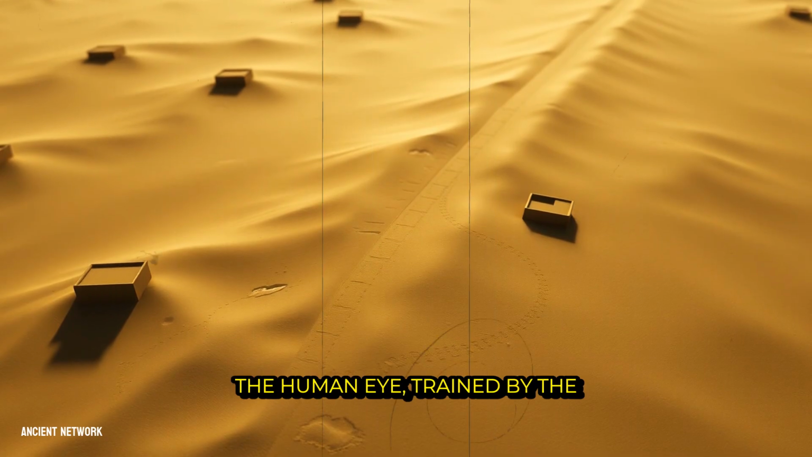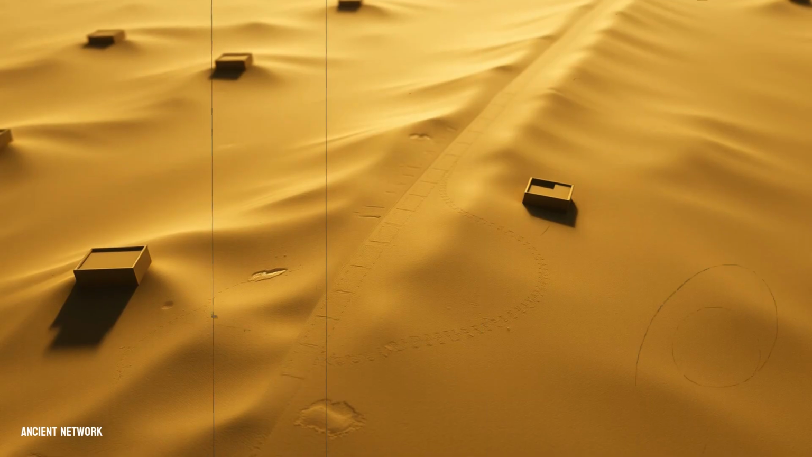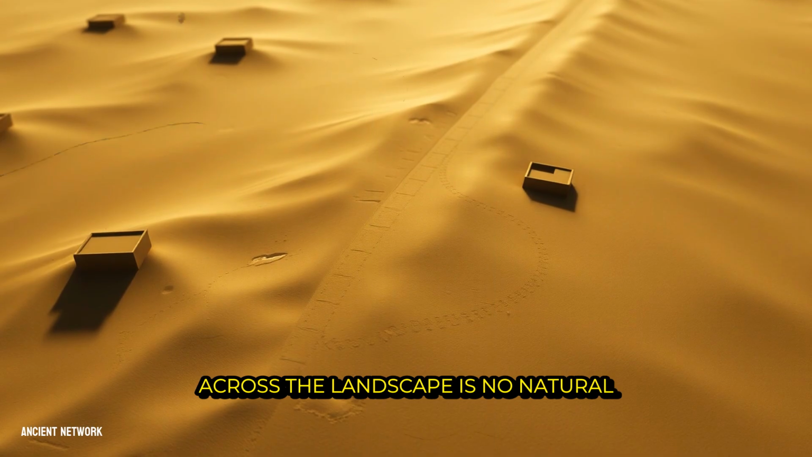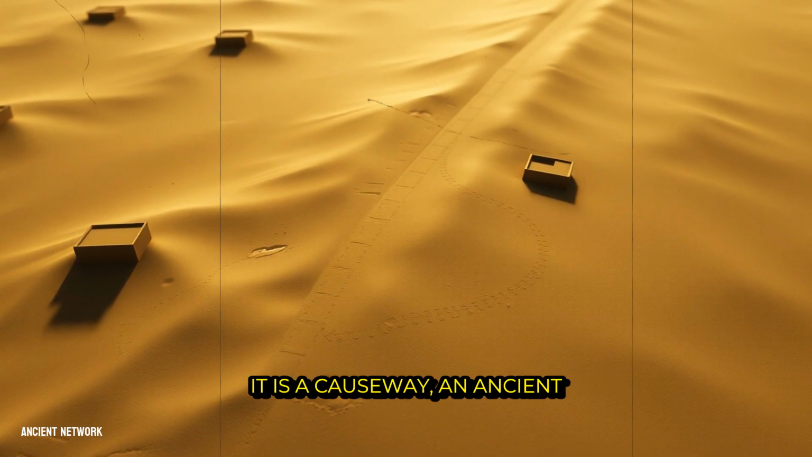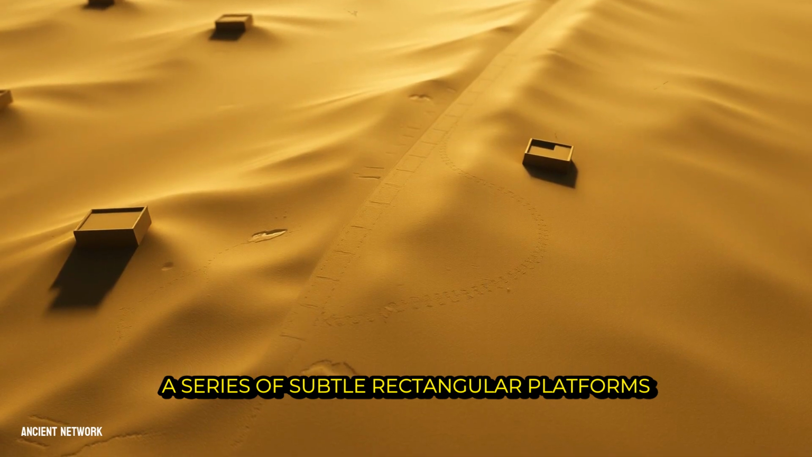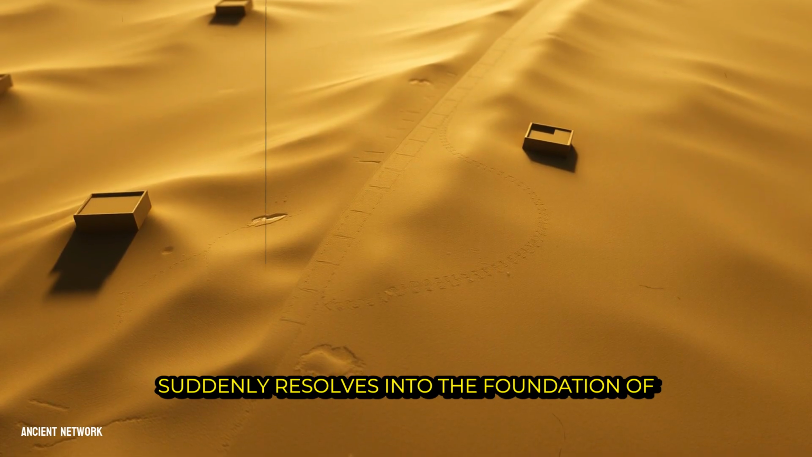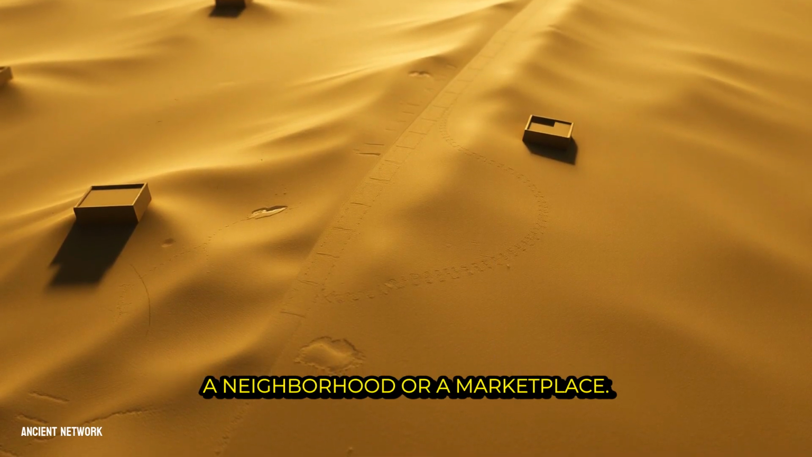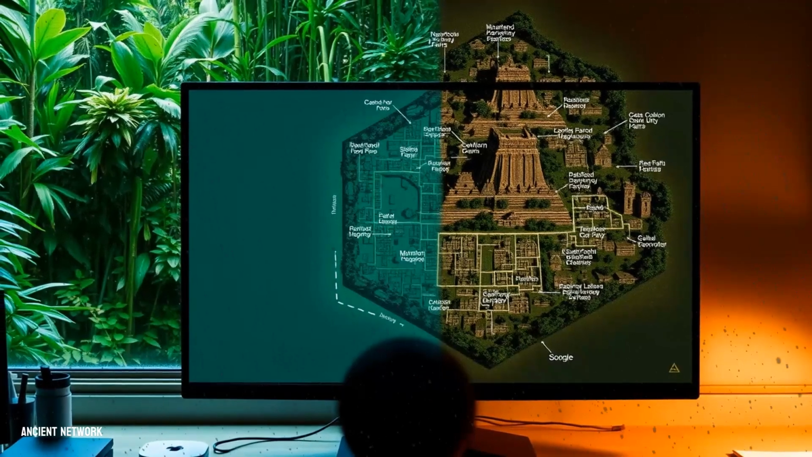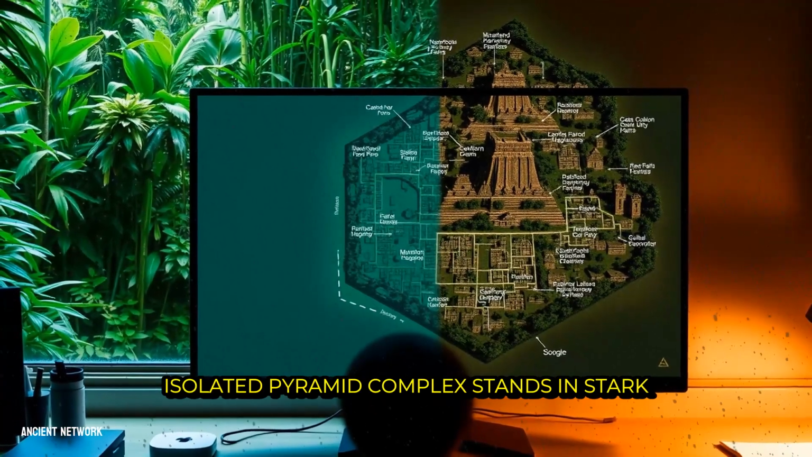The human eye, trained by the software, begins to see patterns in the clean topography. A perfectly straight, raised line cutting across the landscape is no natural ridge, it is a causeway, an ancient highway. A series of subtle, rectangular platforms arranged around a central open space suddenly resolves into the foundation of a neighborhood or a marketplace. Clusters of small mounds might reveal a residential compound, while a large, isolated pyramid complex stands in